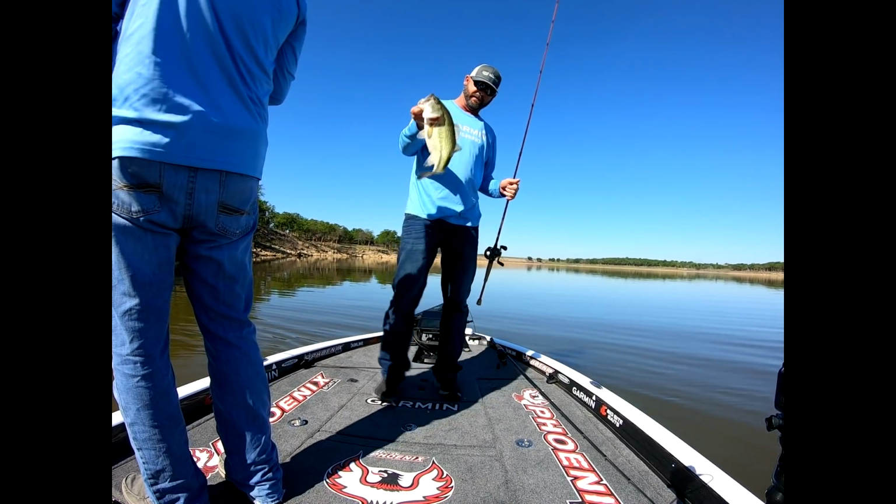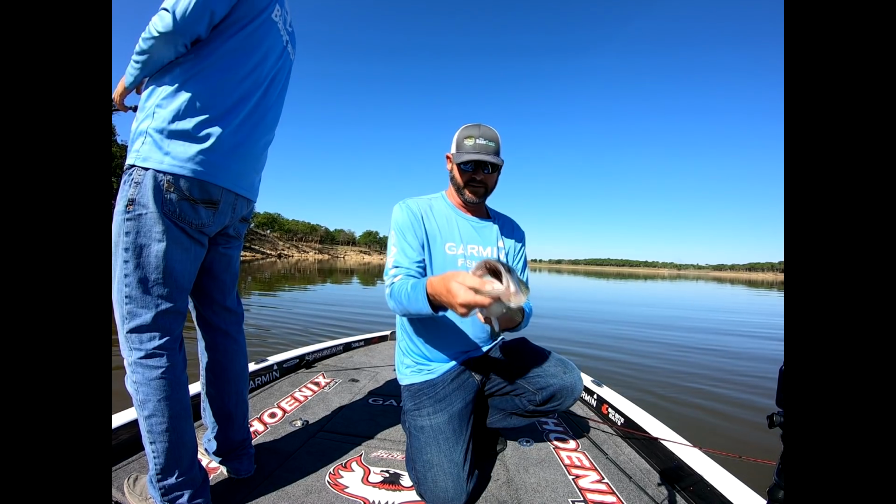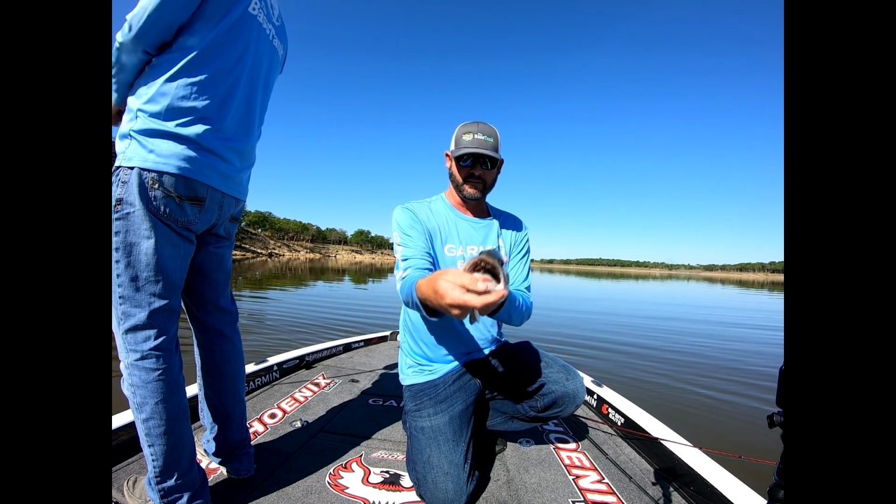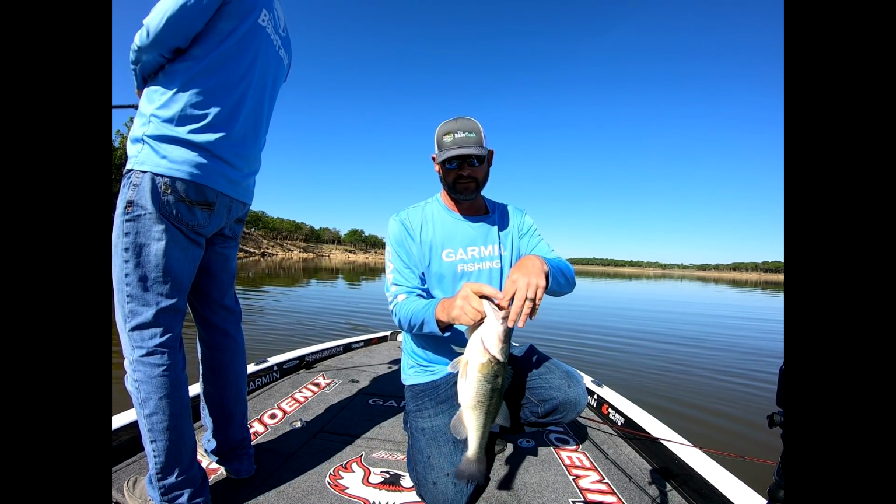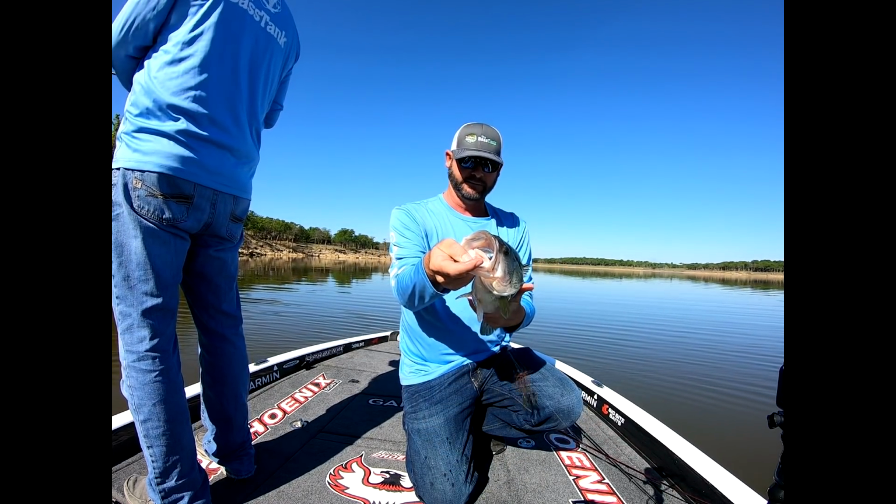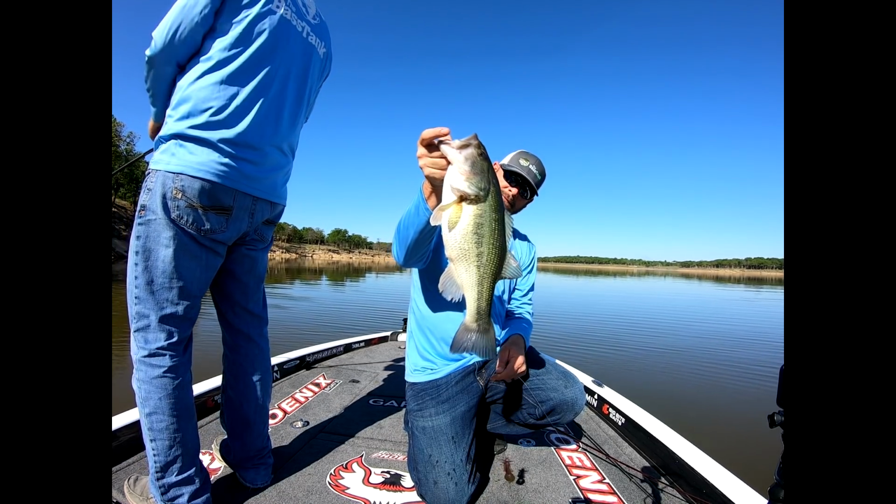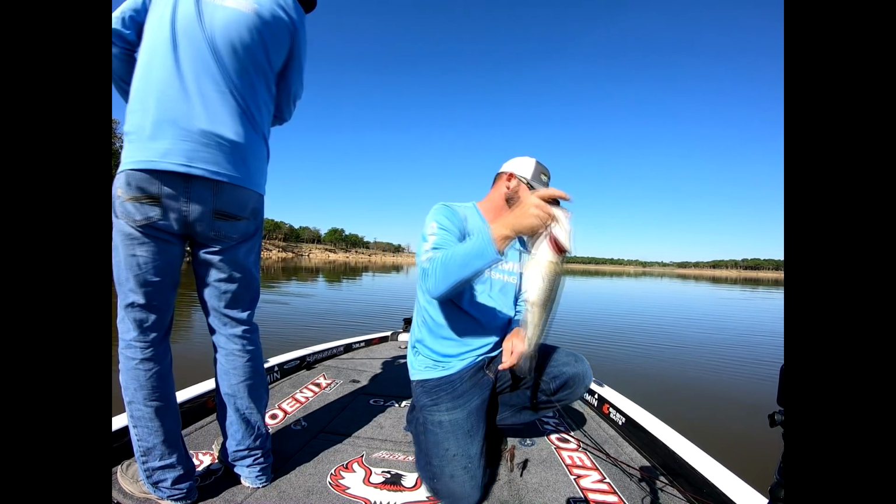We just went down a bank that we know has got fish on it. We feel like they're spawning. Conditions are slick, calm. We're just following the textbook. Pick up the LBJ, got the college crawl on the back of it. Nice little 2 3/4 pound fish. Might even bump 3.